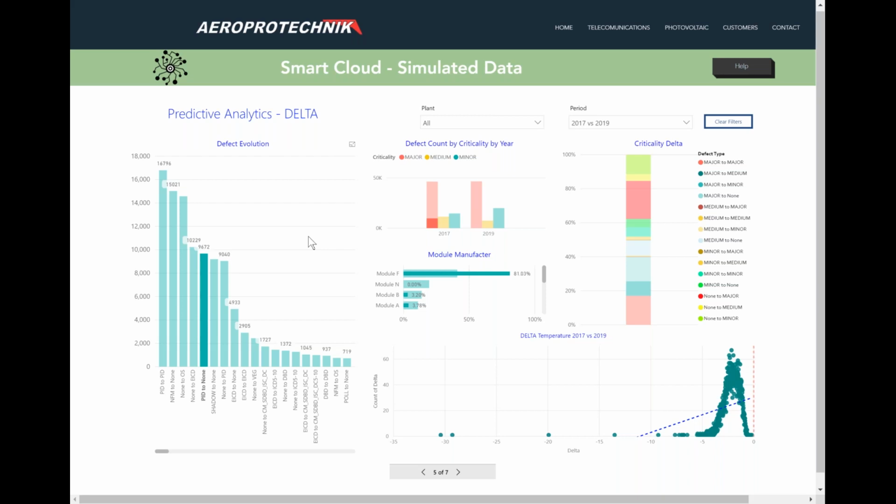I can even do the ratio between the number of new modules with PID and the number of modules that I can fix over time, that I can revert the effect. And that's another very important thing, because I can really see if I'm going in the good or the bad trend.